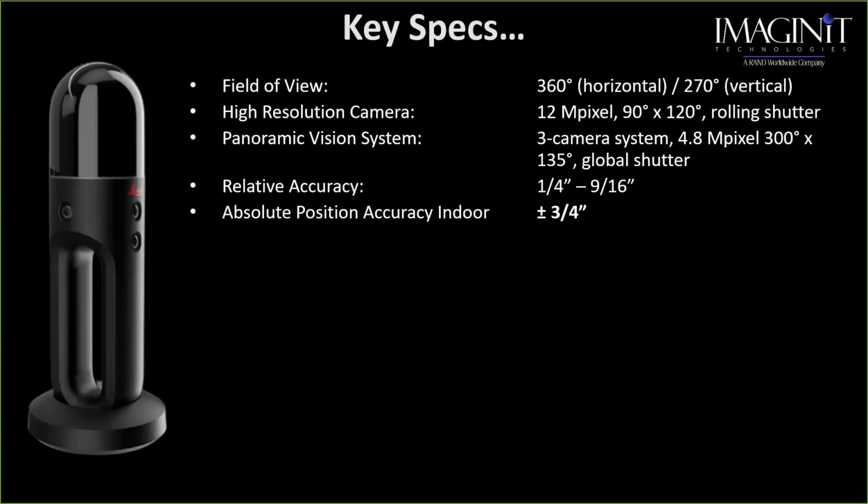We can't physically go out and use a tape measure and measure the entire inside of a building in an hour. And I'll give you some examples of absolute times that I have done here in a few minutes.